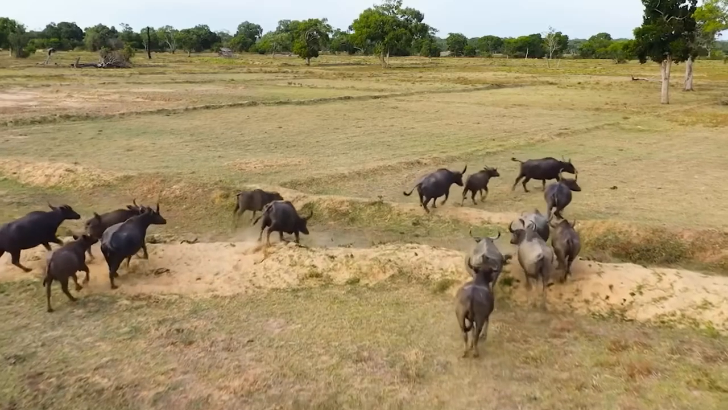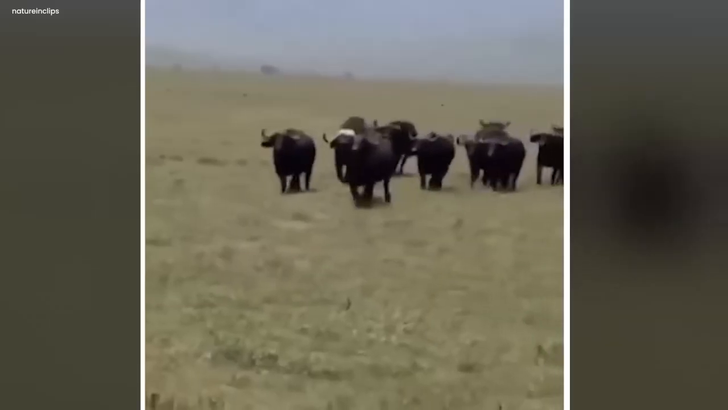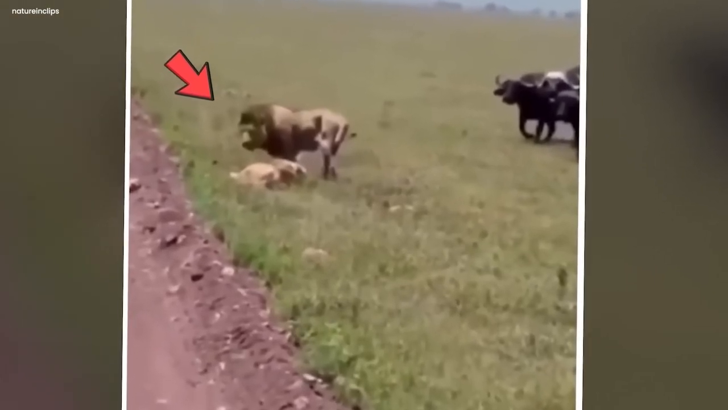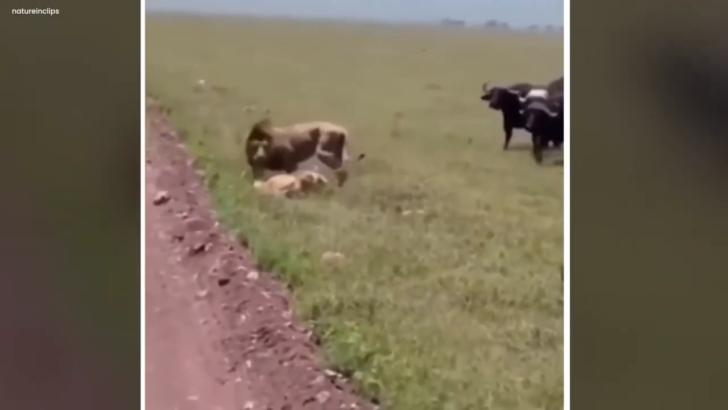Lion defended lioness. In the wilderness of a jungle, a herd of Cape buffaloes in all their glory and strength can be seen marching towards two lonely savages of the jungle. These two predators seemed lost as they were sauntering alone in these vast fields. Suddenly, the herd of mighty buffaloes started running towards the lions.